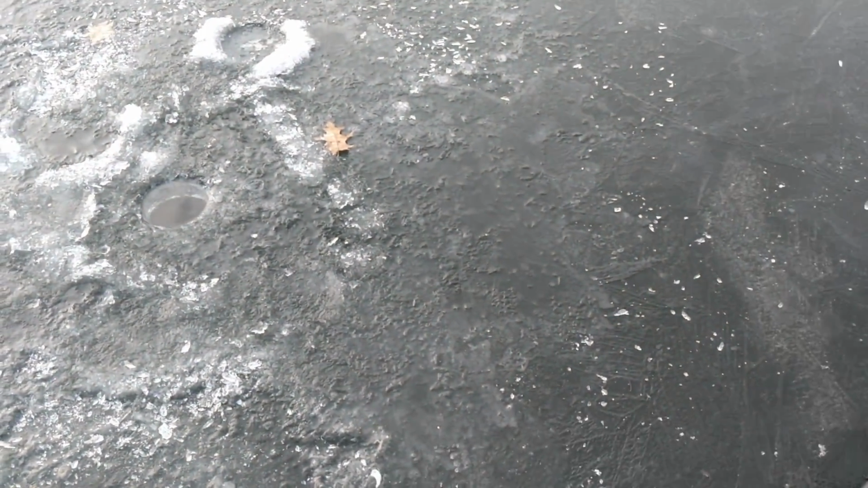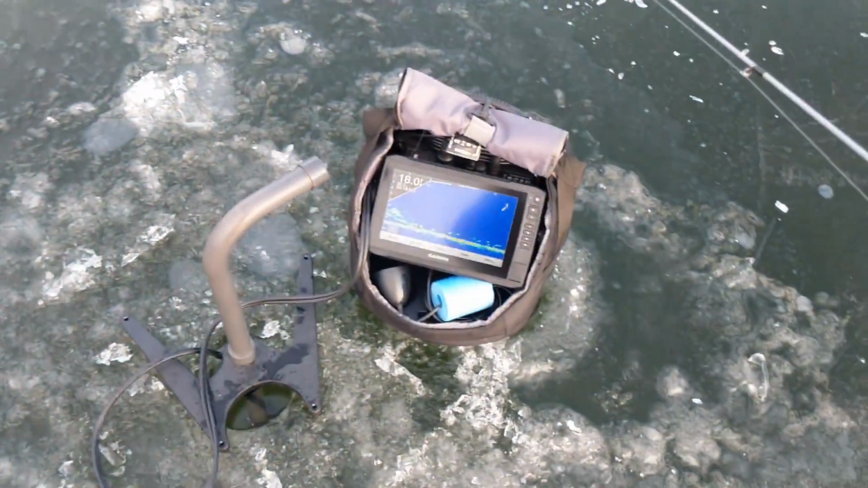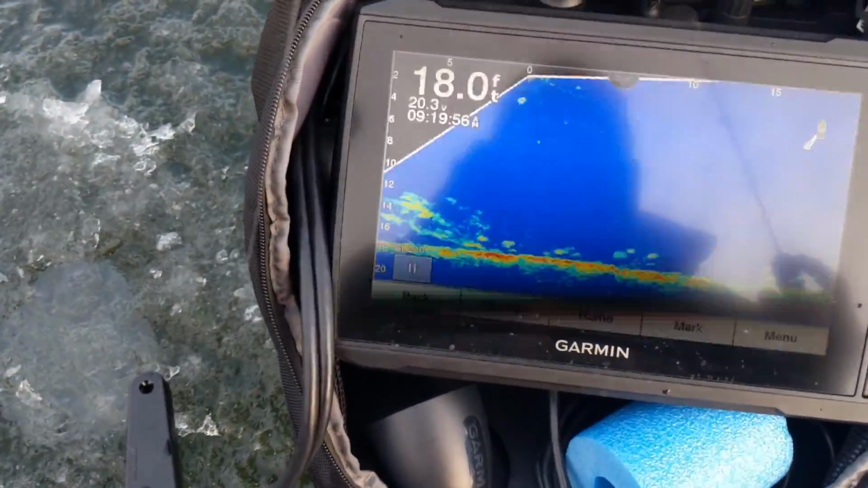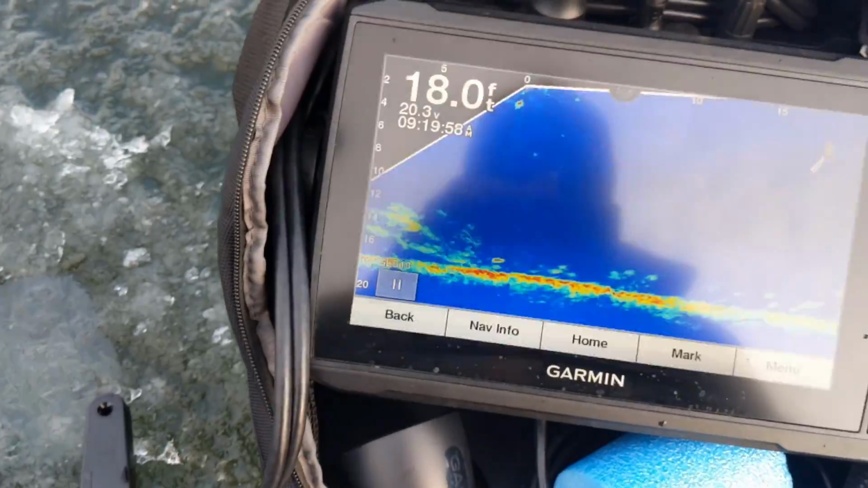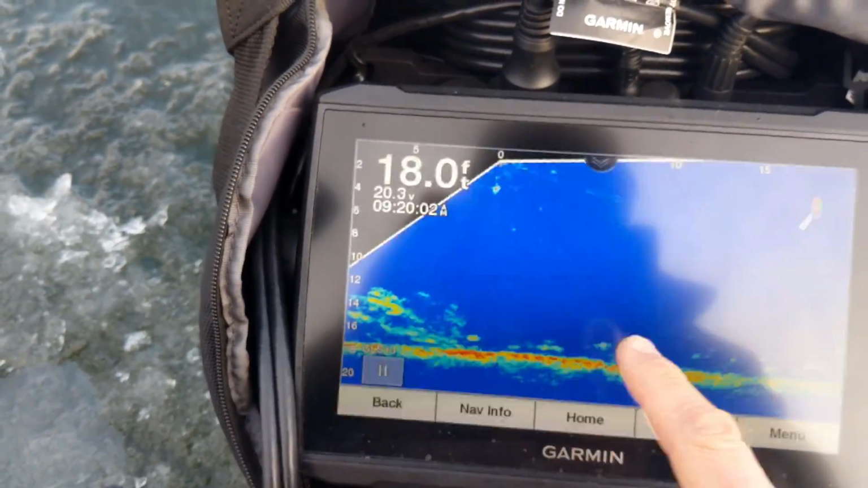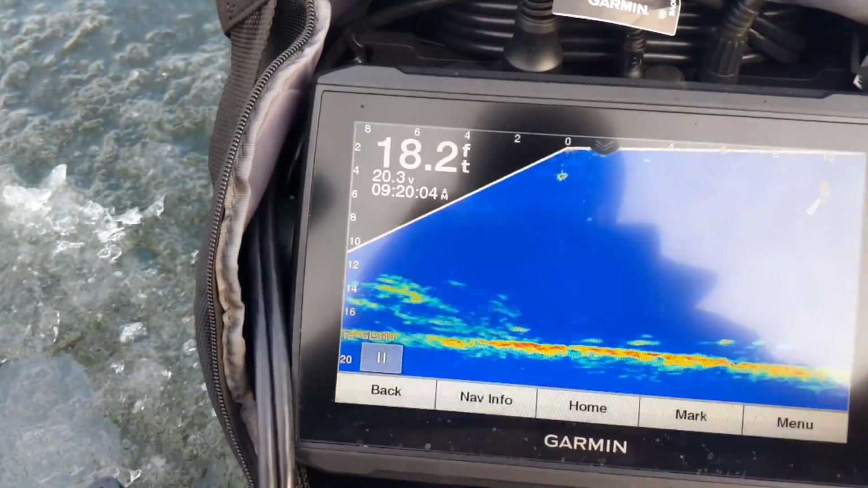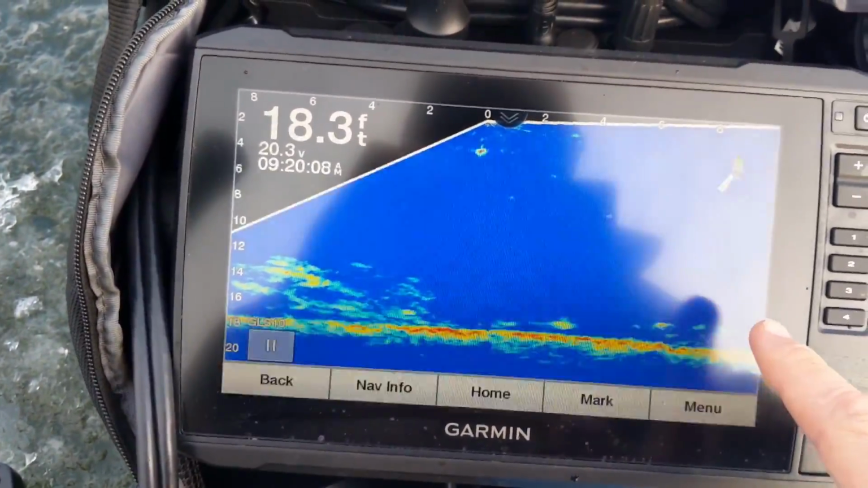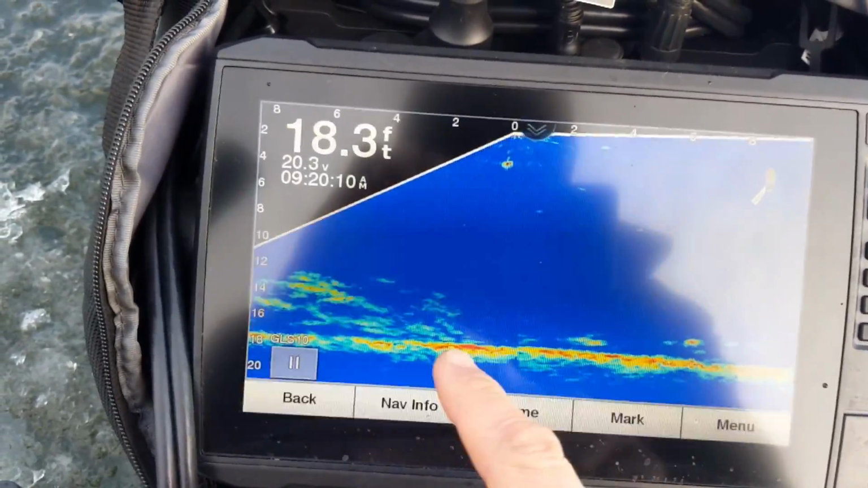So I just moved from that hole there. I was shooting the direction I'm in now, and I moved over here, and this is the other brush pile. You can see I'm holding my phone to do this. It's not the ideal setup, but you know, these are all fish. If I zoom back down a little bit, it gets a little better. But so, you know, these are all fish, crappies or perch or something.